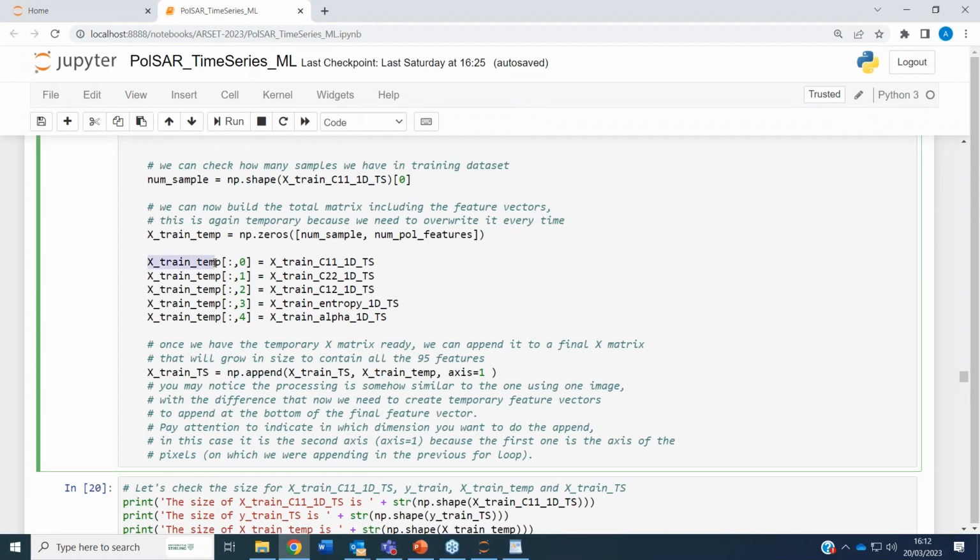This X-train temporary will have a number of rows equal to the number of samples we are considering, and 5 columns for the 5 feature vectors that we are adding here, these one-dimensional features. So it is not the full temporal feature vector, it is a temporary one considering one single date.